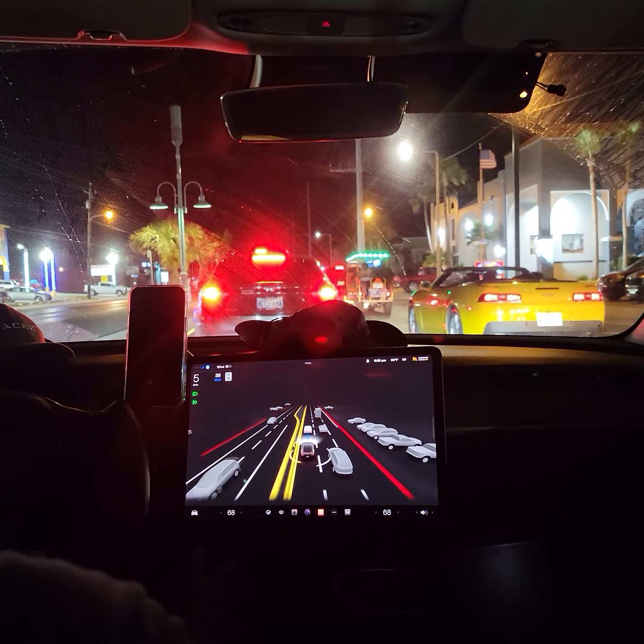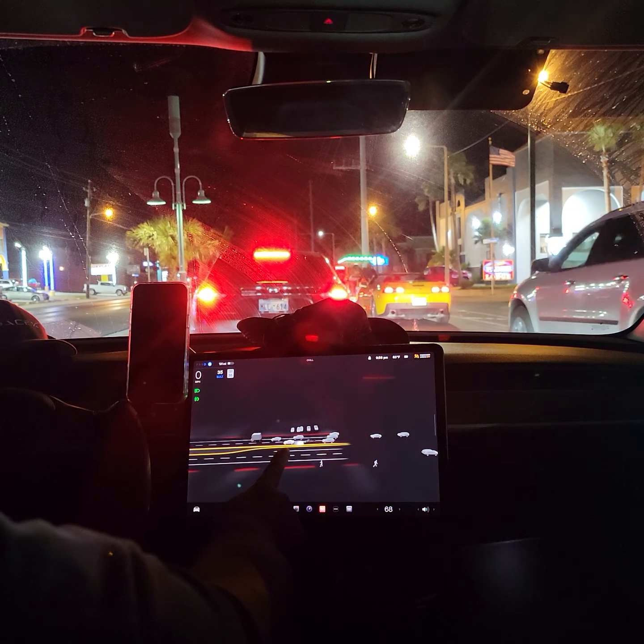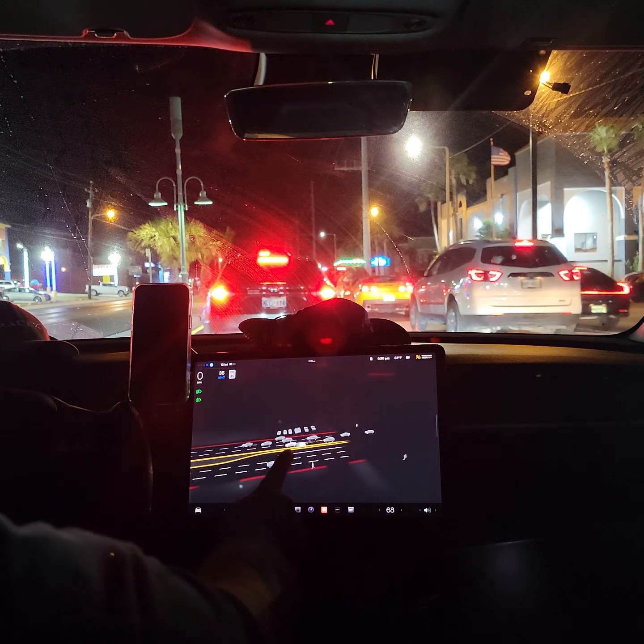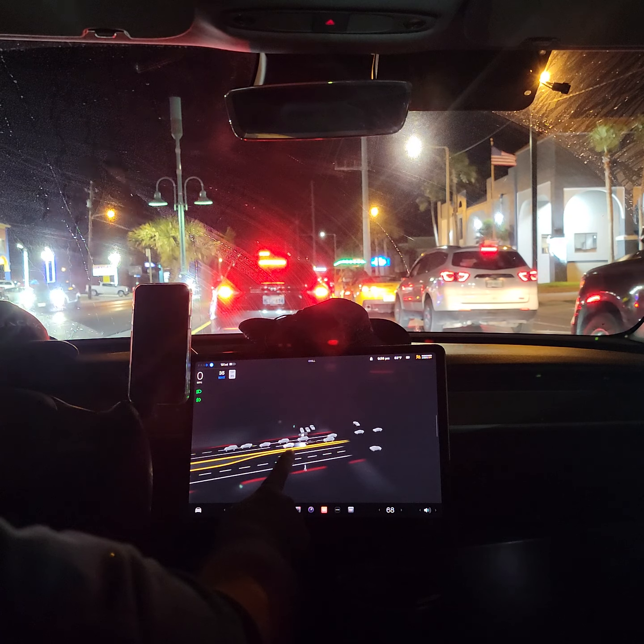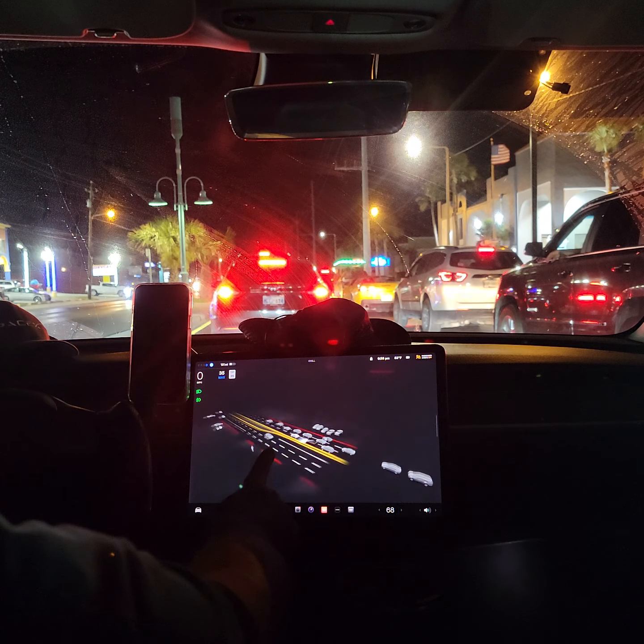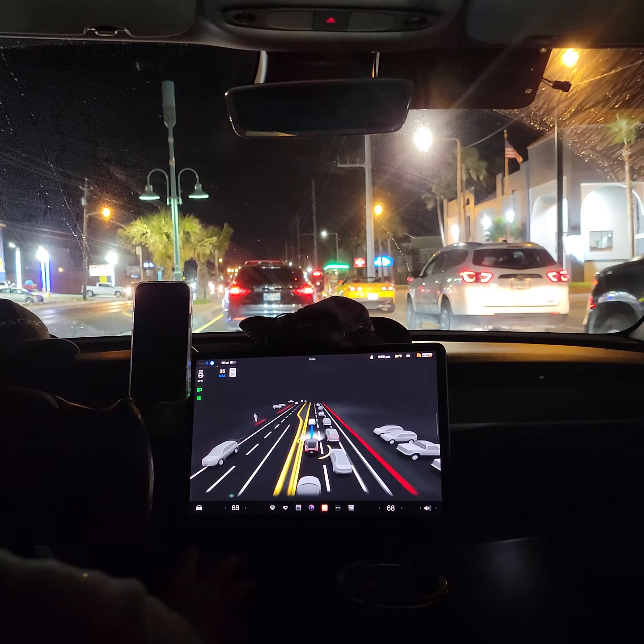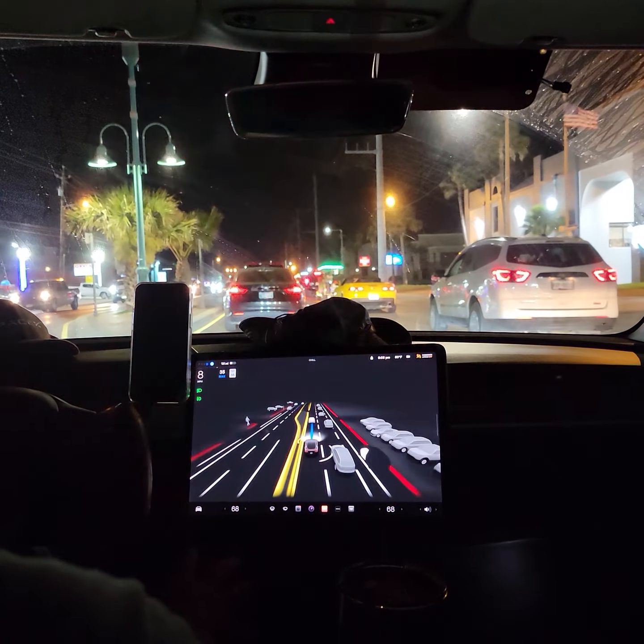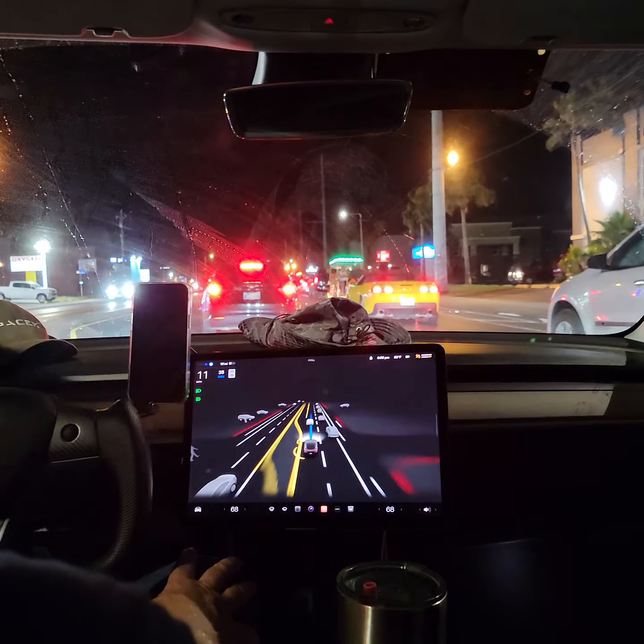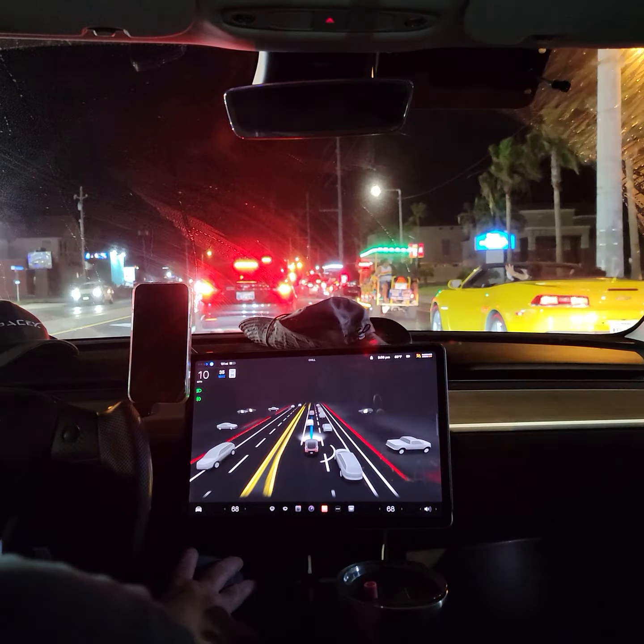Let's see, people over there. Here we are, kind of stopped. It's doing a good job tracking the people off in the distance. I'm impressed by that, especially with the number of cars. I'm really impressed with that. That's really good to be able to see those people walking that far away at nighttime.